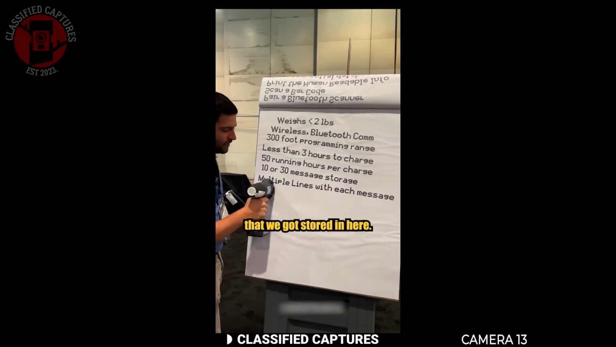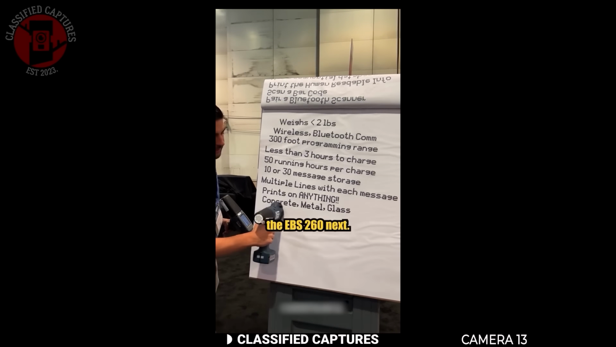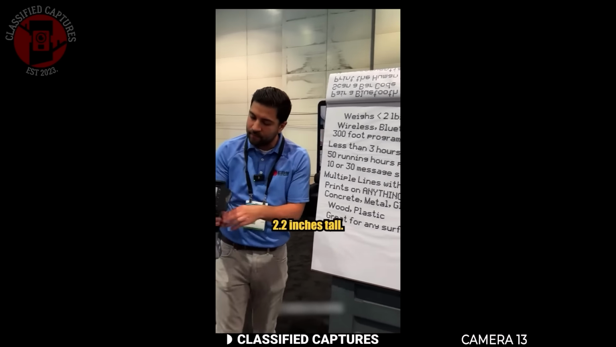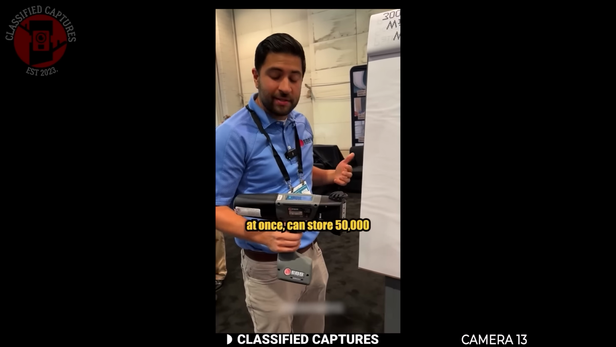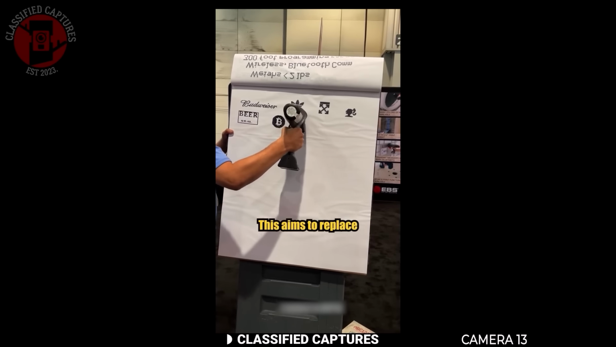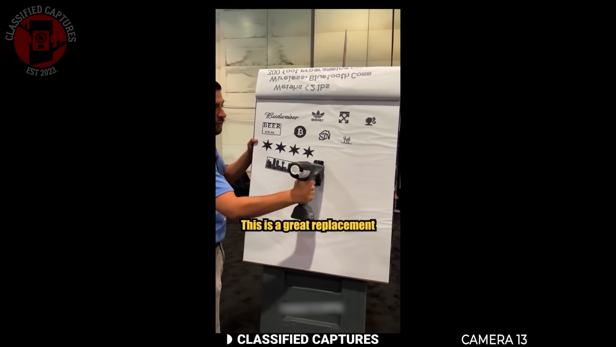Programs that we got stored in here. And then I'll show you the EBS 260 next. That's our newer model that does about double the height, 2.2 inches tall. Can print logos, can print up to 5 lines of data at once, can store 50,000 different messages. This aims to replace stencils, stamps, anything handwritten you can think of. This is a great replacement for it.